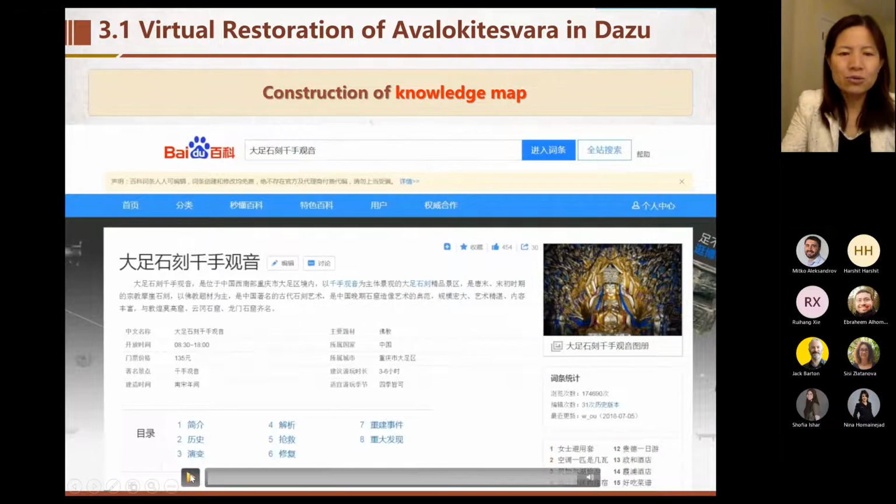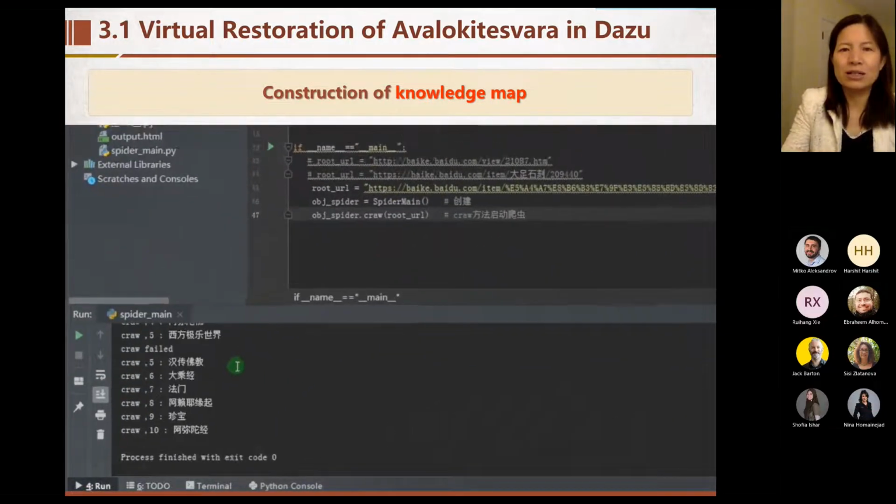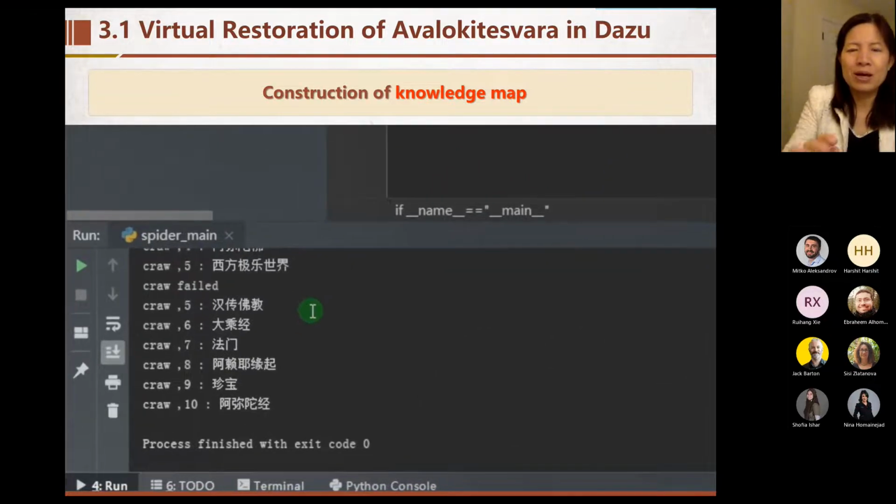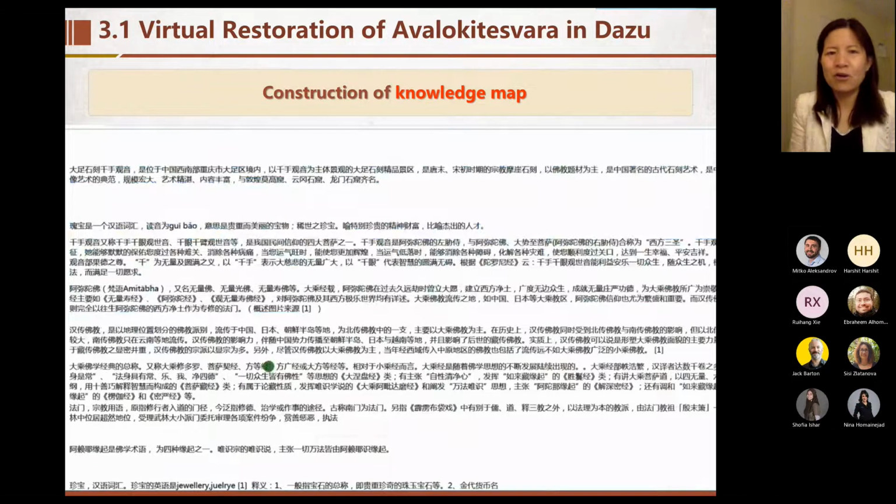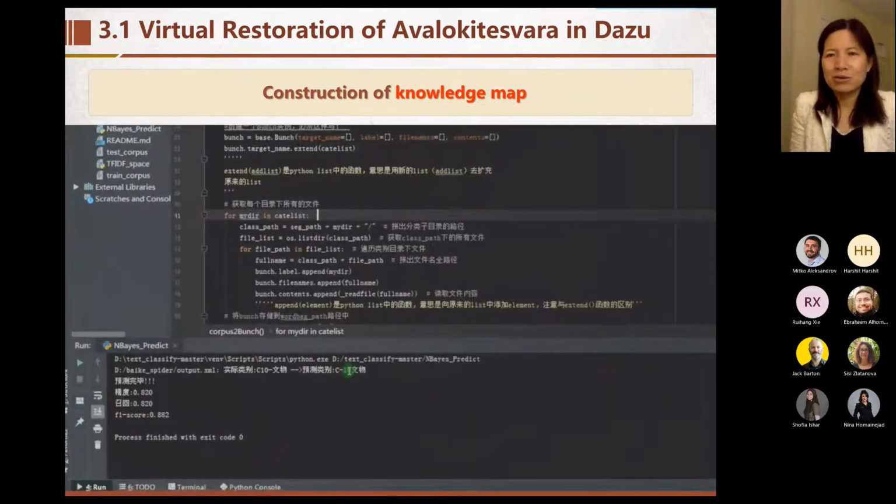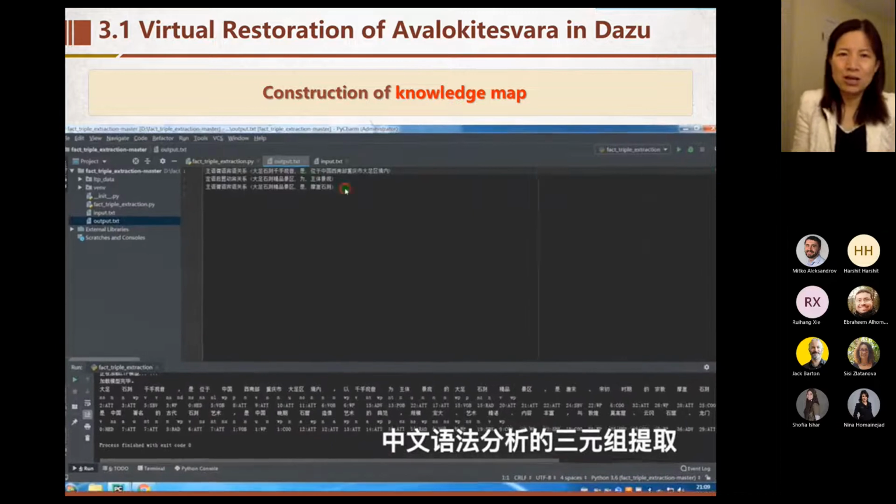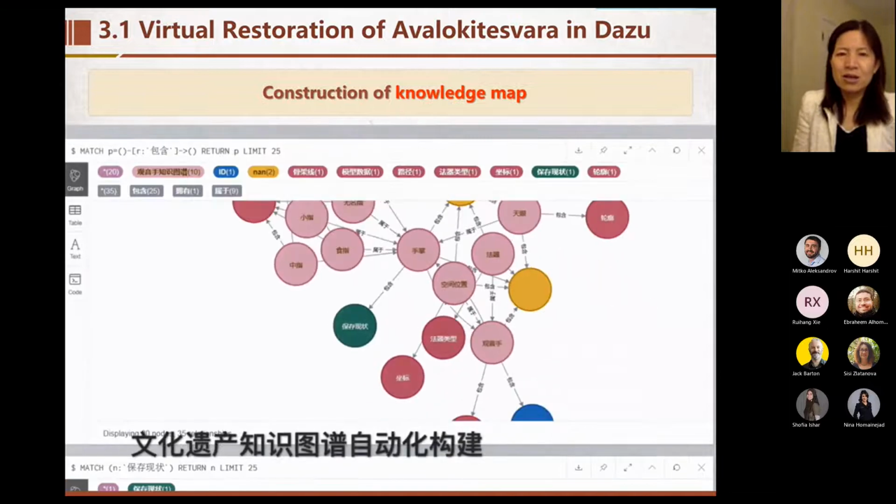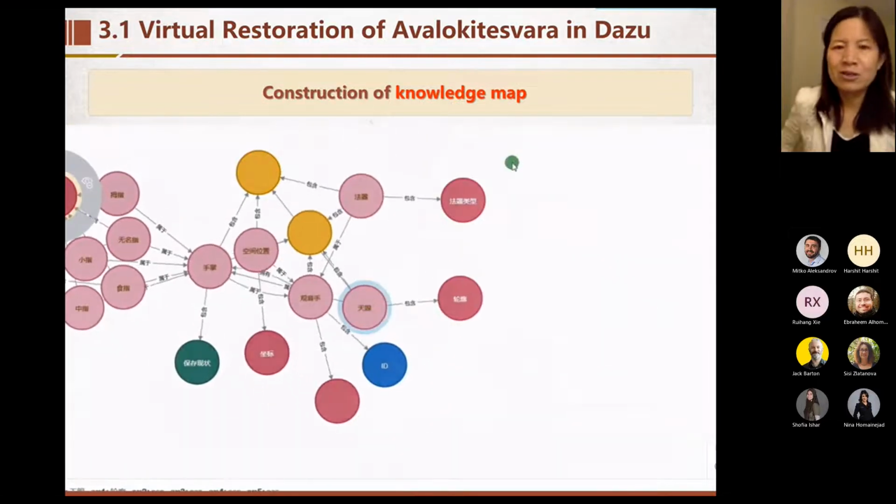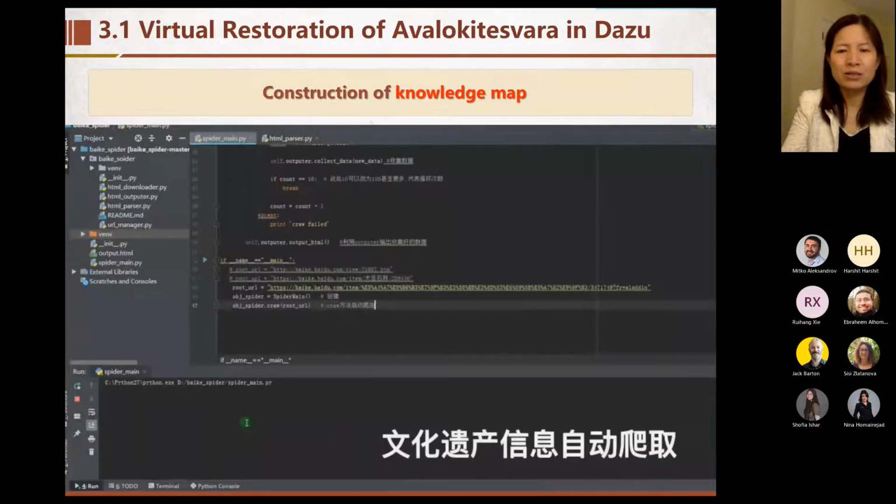Actually, we also construct the knowledge map, and we can search the website for all kinds of information about the thousand-hand Guanyin, and then construct the knowledge map automatically. So I think for archaeological or restoration work, it is very useful, and they can get some clues to restore it.